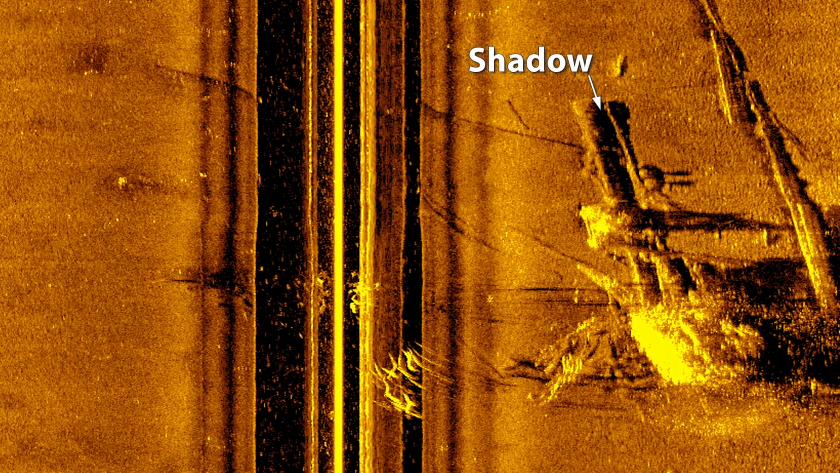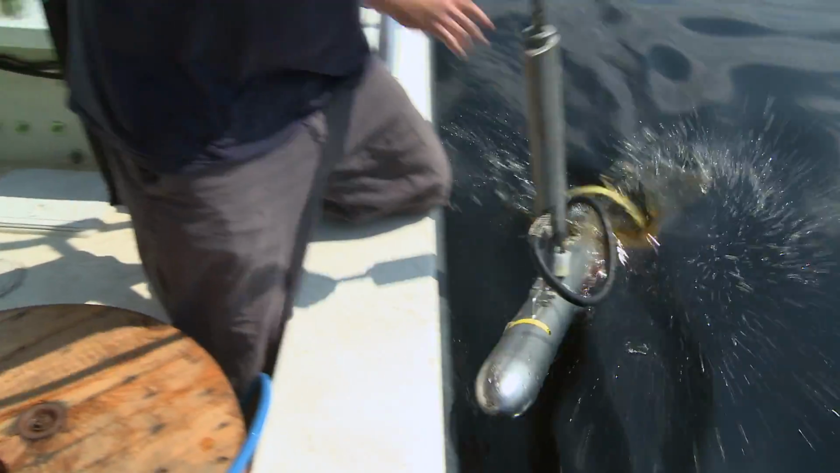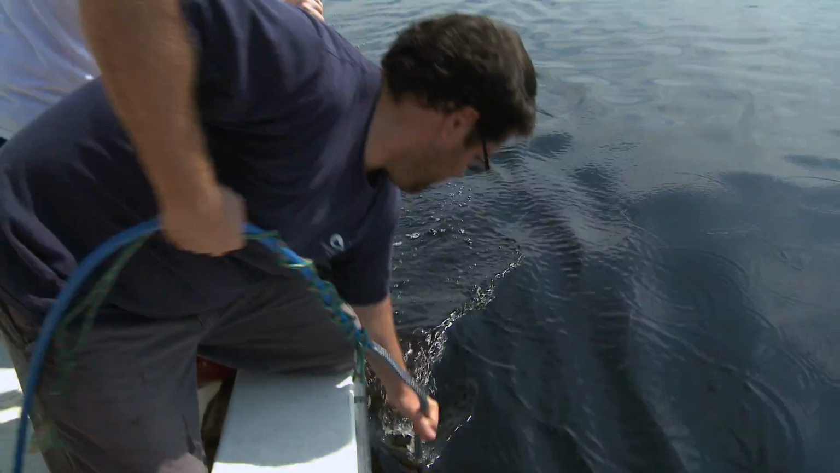And it's a very good tool because the shadows that are cast by where the sound doesn't come back is going to give us an idea of how high objects are sticking up off of the riverbed. So the side scan sonar is what you would call an active remote sensing technology. It's creating the signal, and that signal bounces back and gives us a reading.